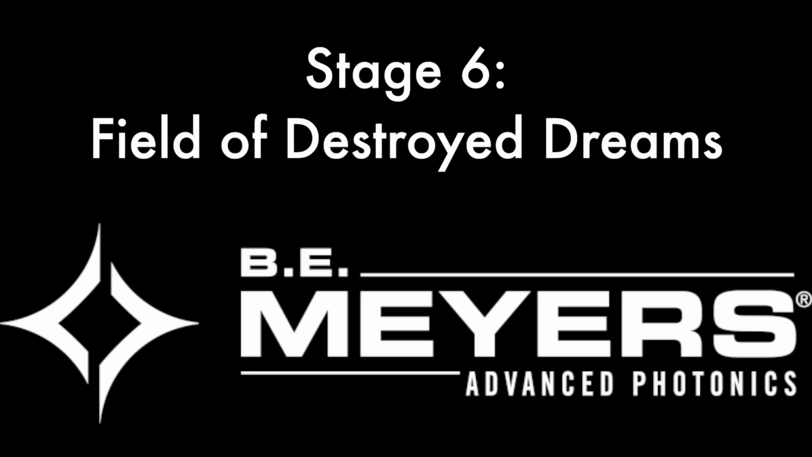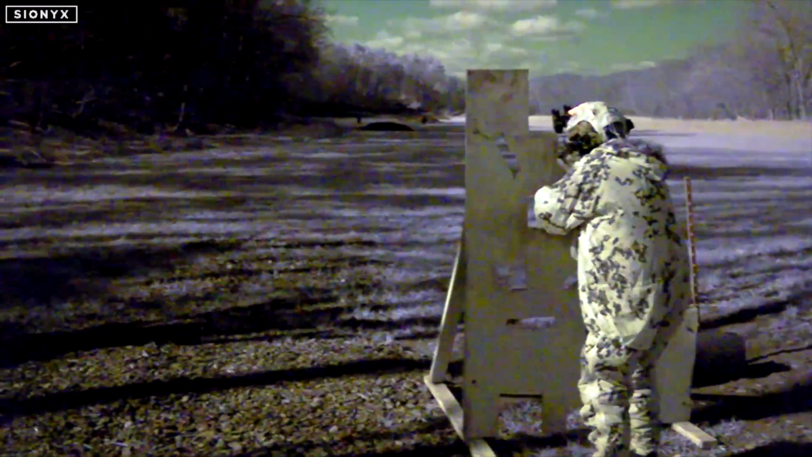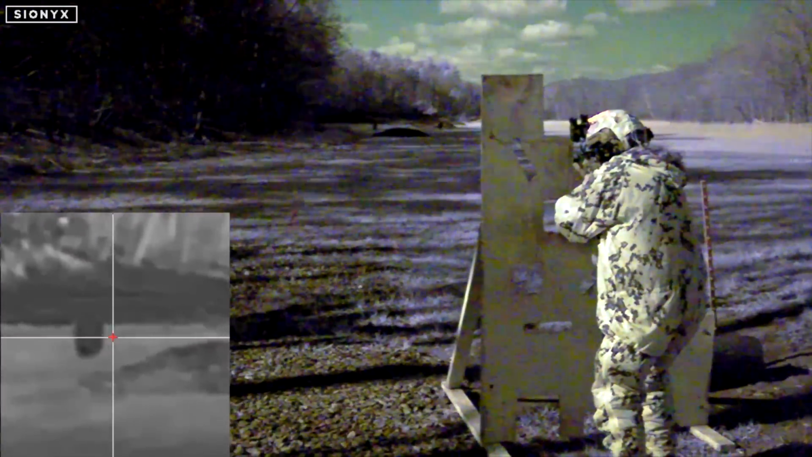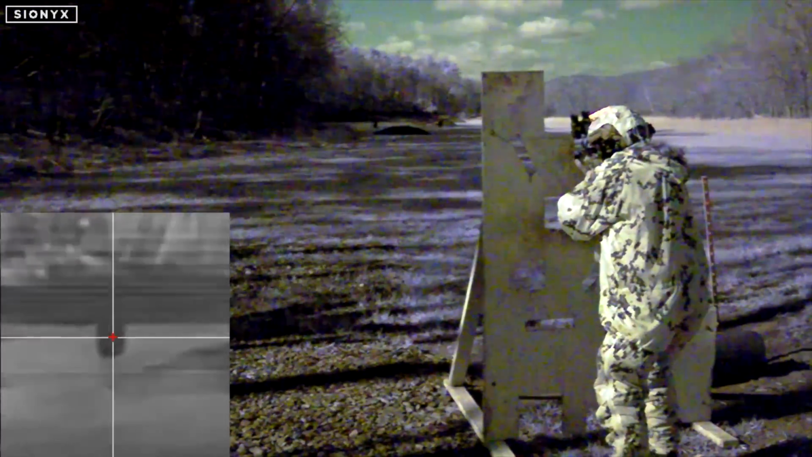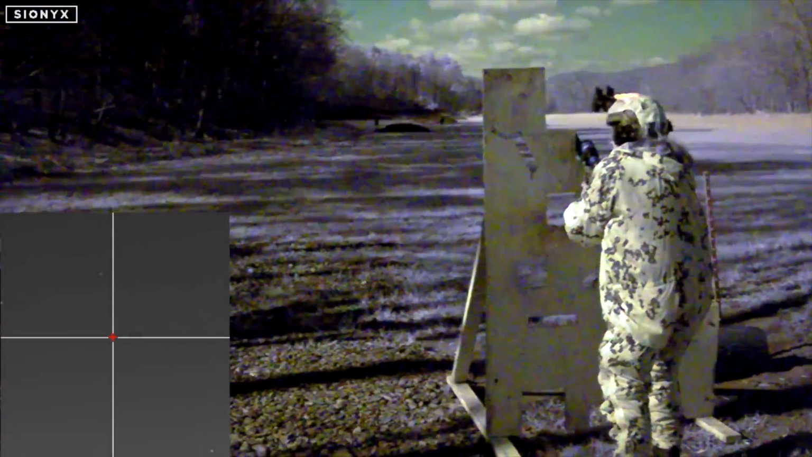Now, stage 6, the Field of Destroyed Dreams from B.E. Meyers. This one should have gone really well. I was able to see the targets nicely. As you can see, they're not as visible as on some of the stages, but I had no trouble at all spotting those guys. It's a pair of full-size silhouettes out at 100.